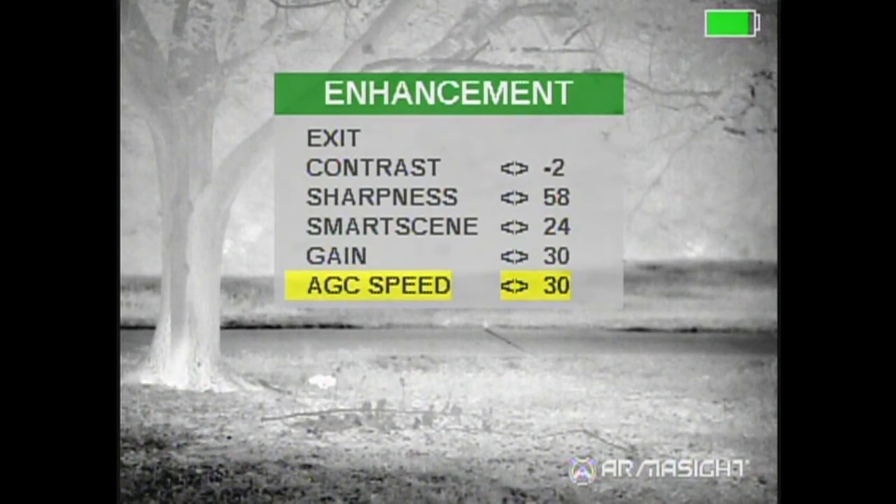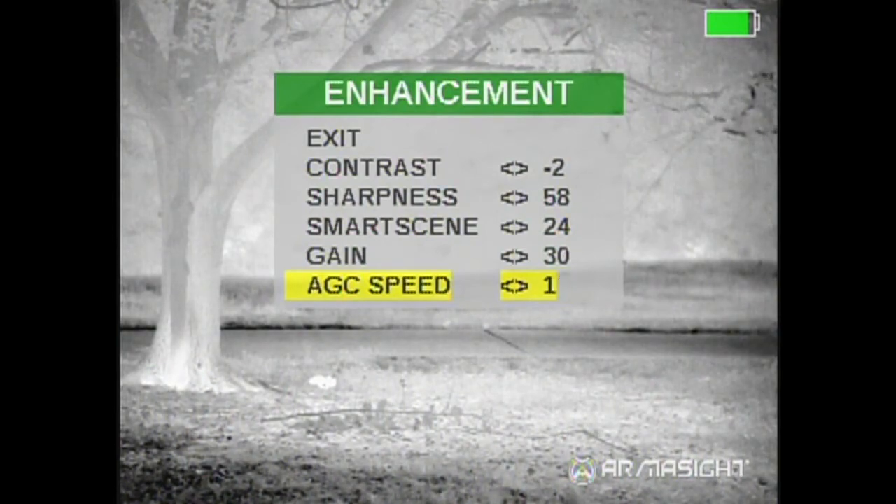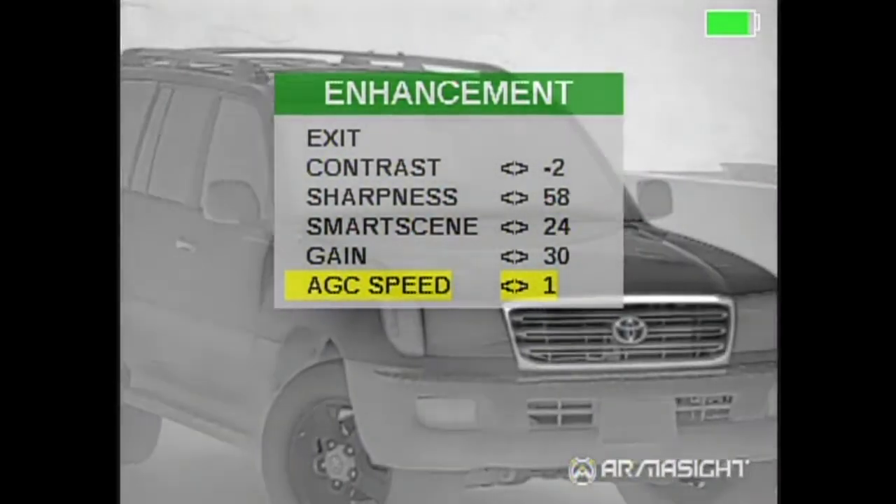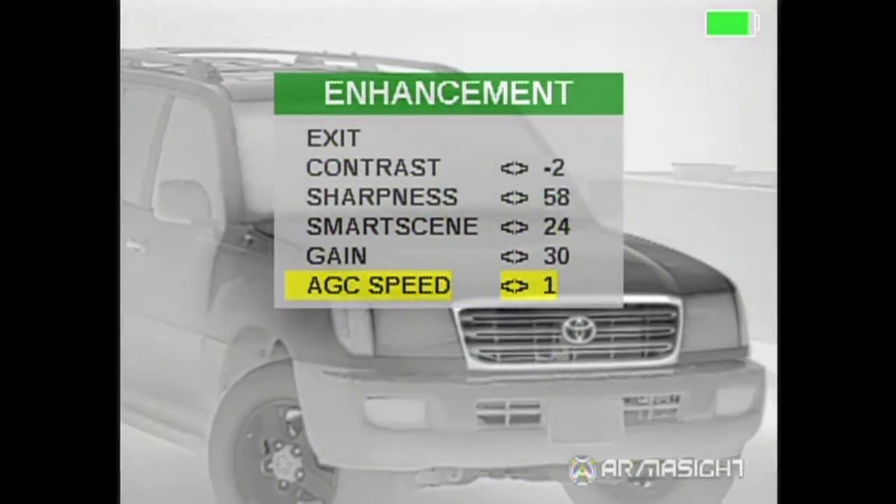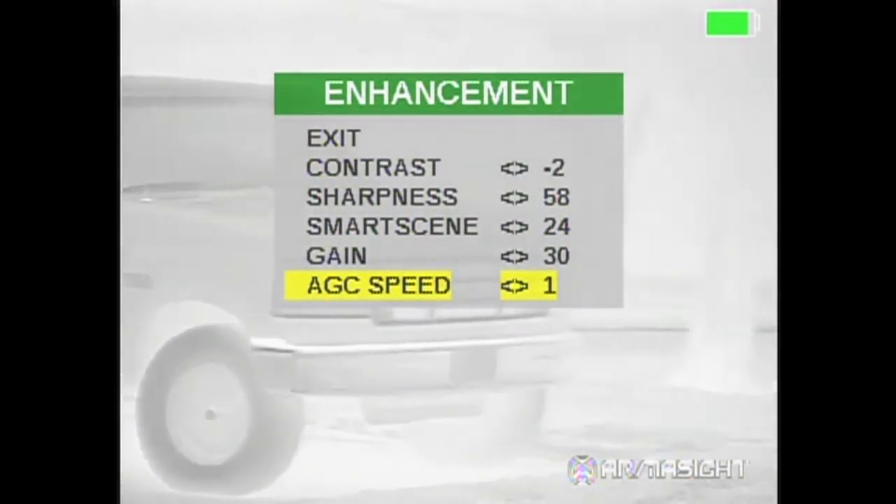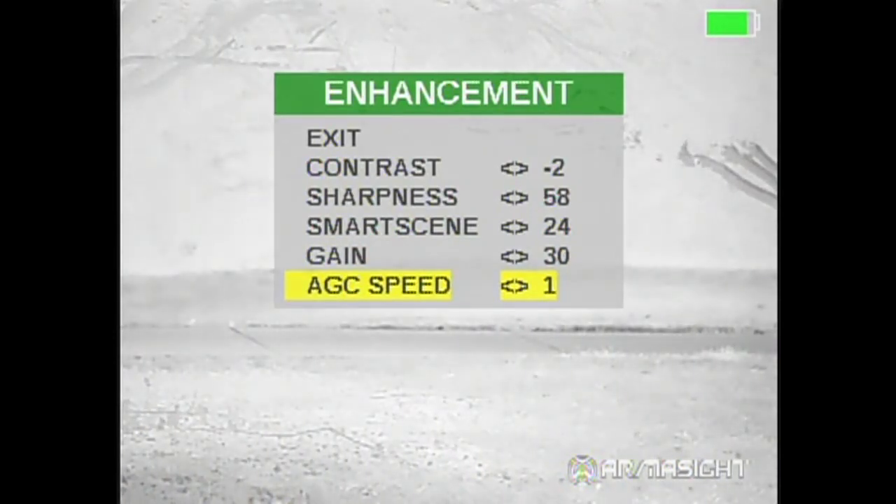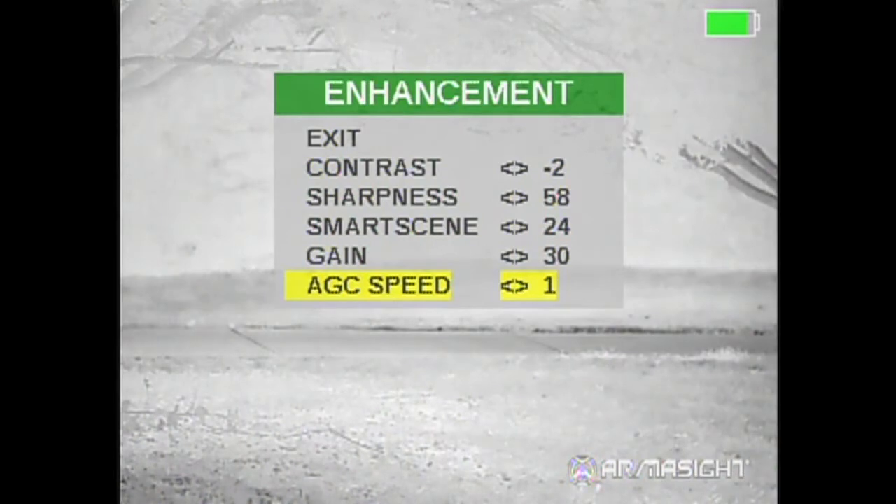Your automatic gain control speed. This is when you go to a hot object, say a hog comes out into the field. The higher that number, the faster it's going to fade out your background. If you turn it all the way down to the very minimum, which is 1, you're going to have a very slow, let's see, my car is hot there. You're going to have a very slow fade. So it's really slow to come back.